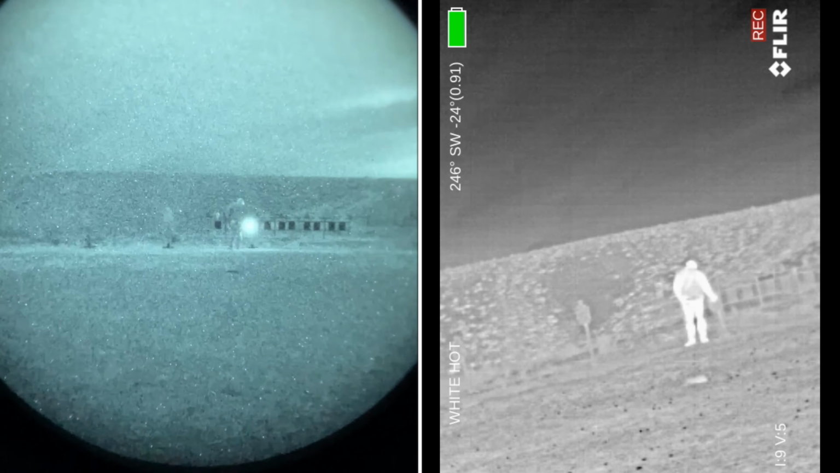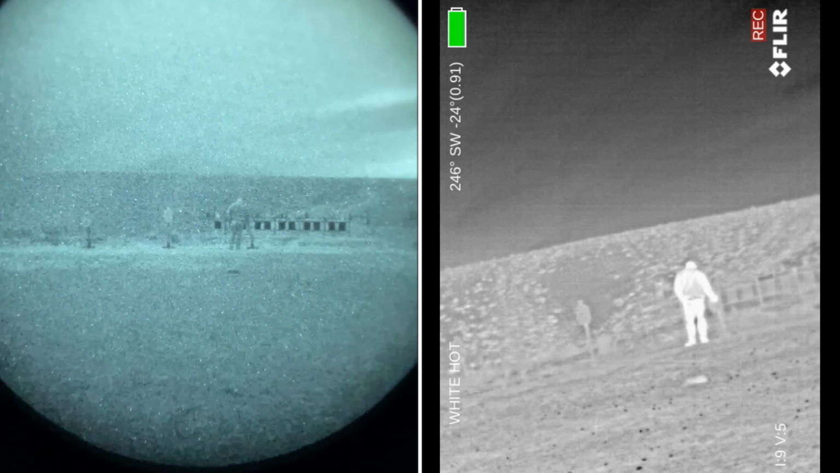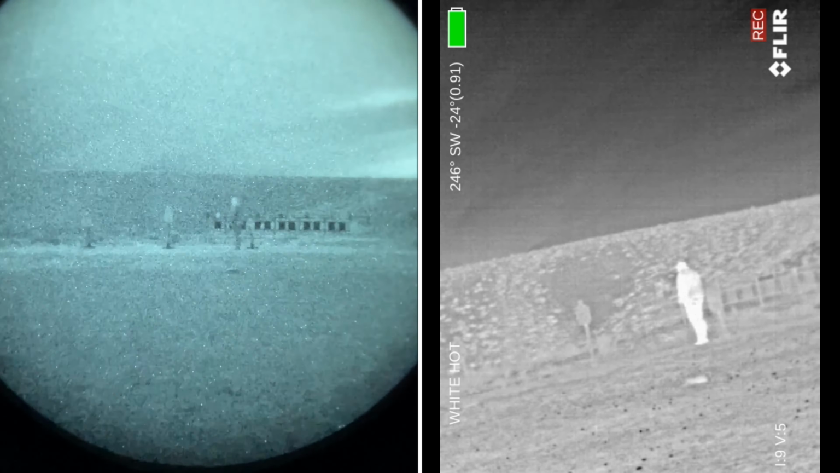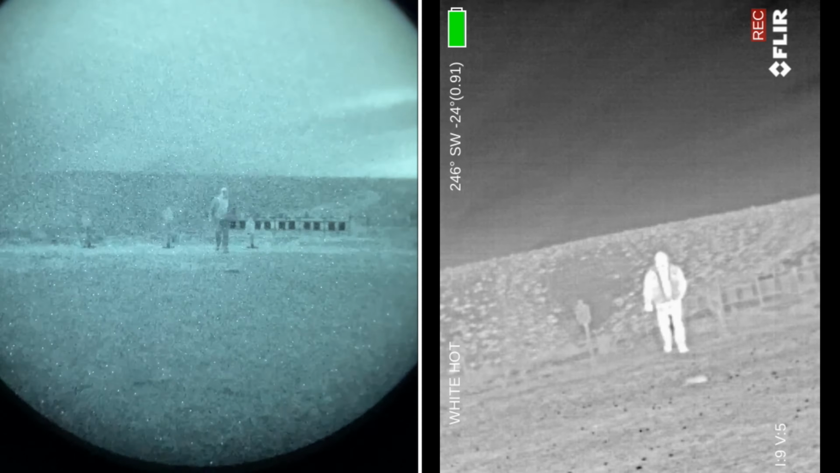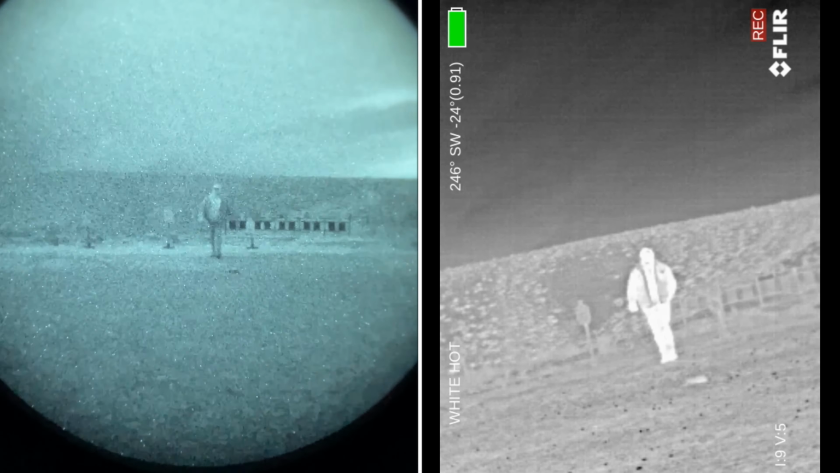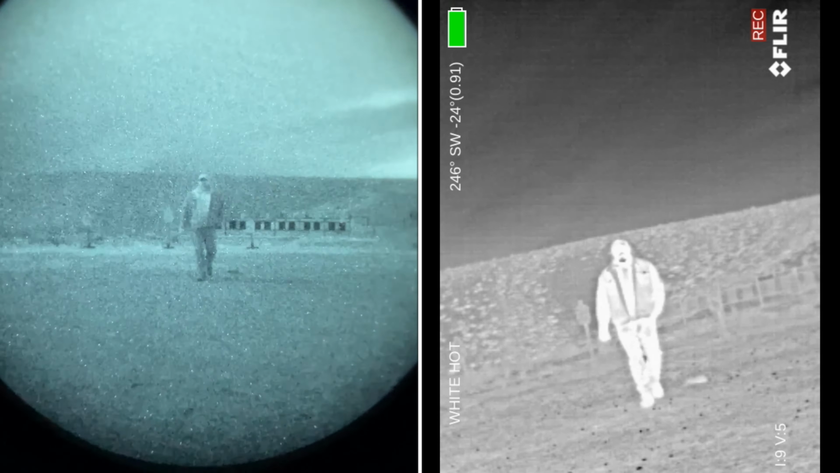So as long as I had my back to the FLIR, you would not see me taking a drag or anything like that. You might not even be able to tell I even had a cigarette there or any sort of a heat source. But that tiny little cherry on that cigarette illuminates everything around you at least 10 yards in all directions that is visible.